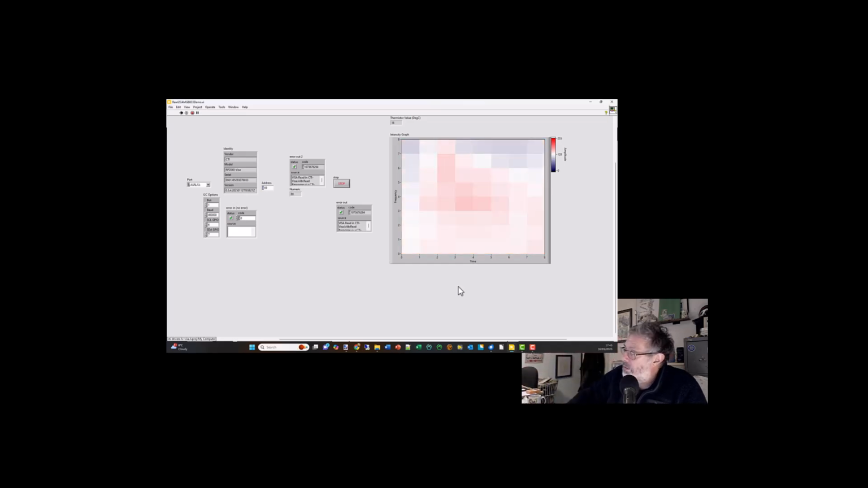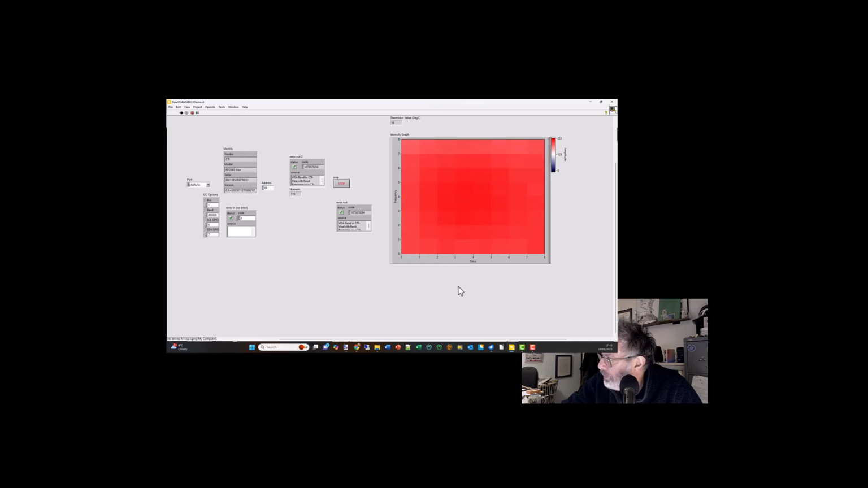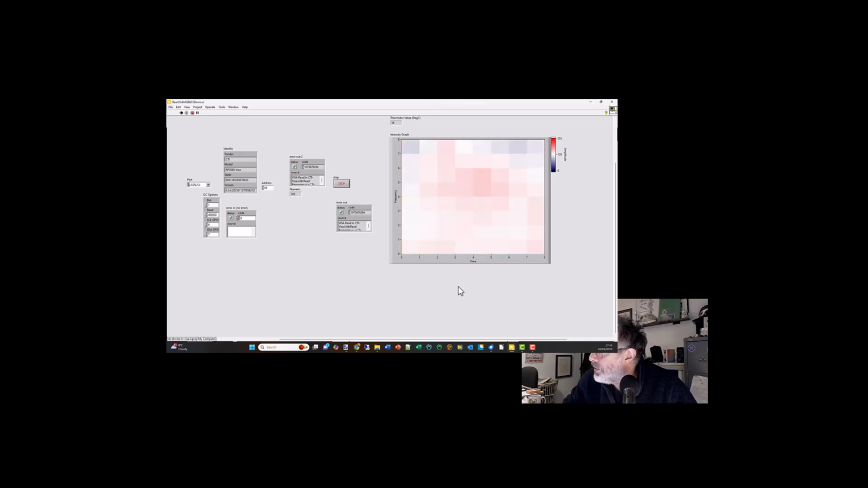It was actually going nicely above 255, and I was having issues with that. You see that going white there, that's because I've set the intensity graph. So let's do that again and see if I can get it to go white. It tops out pretty much near 225. There we go, see, it flickers. But anyway, that's nice. It's good enough.